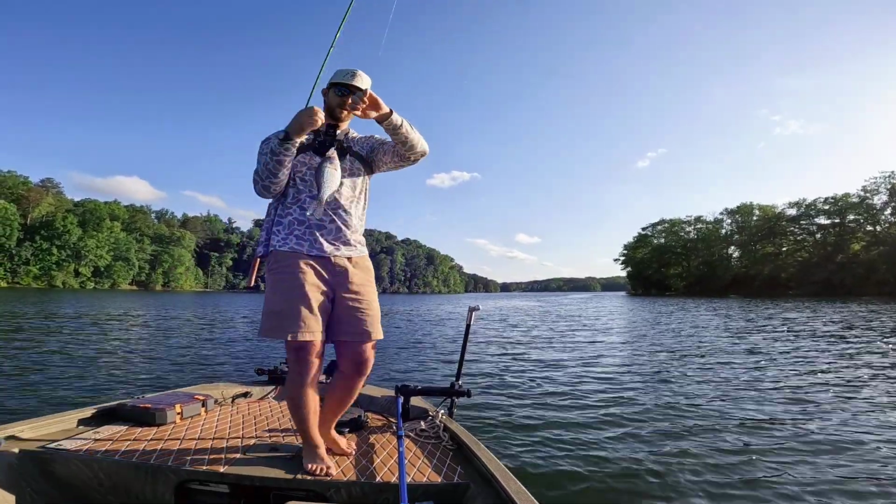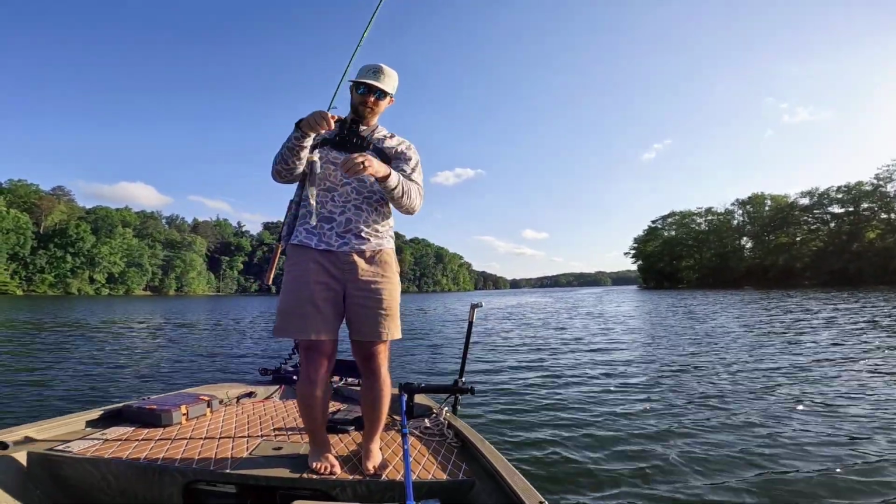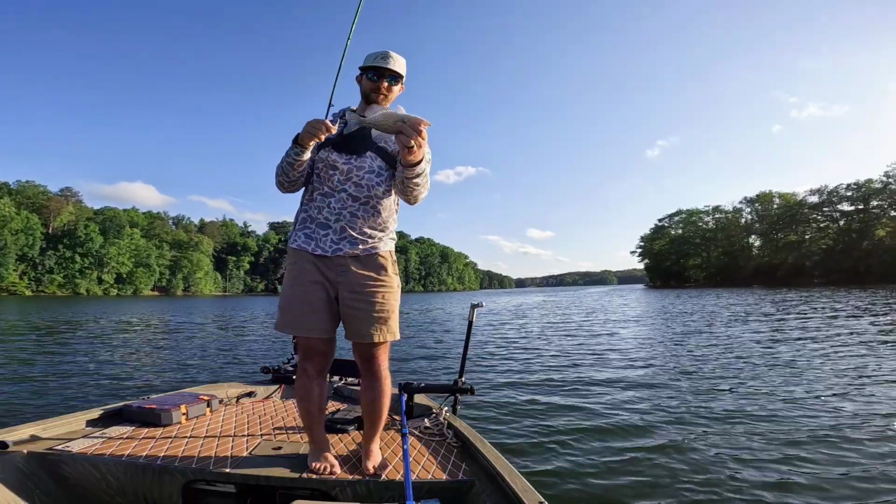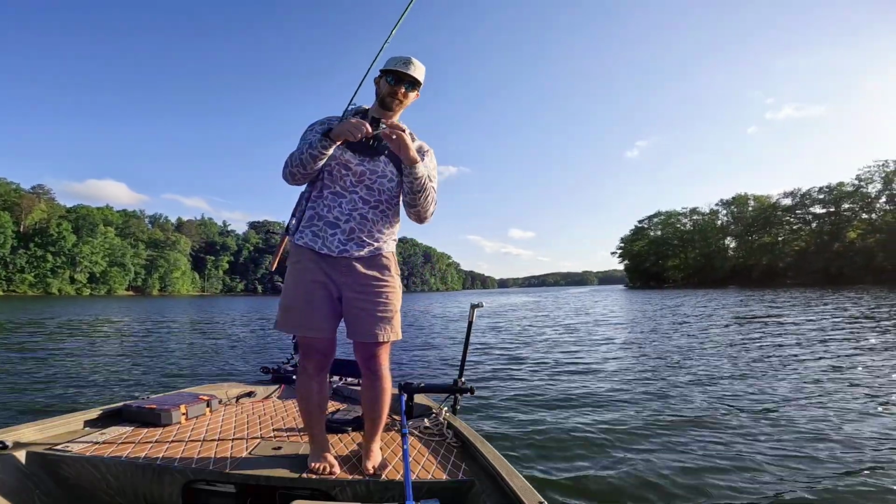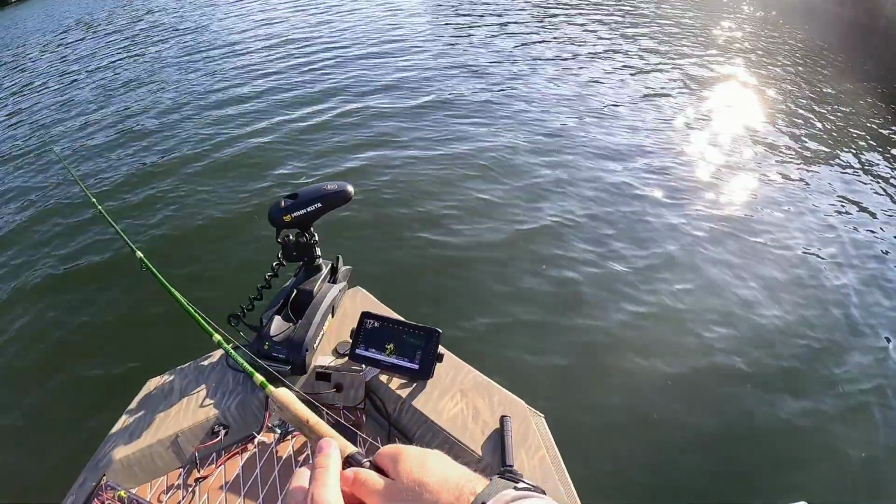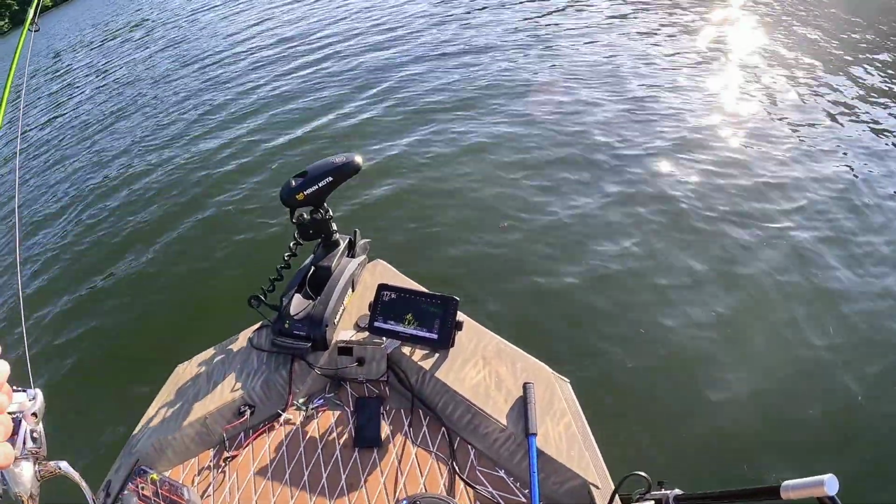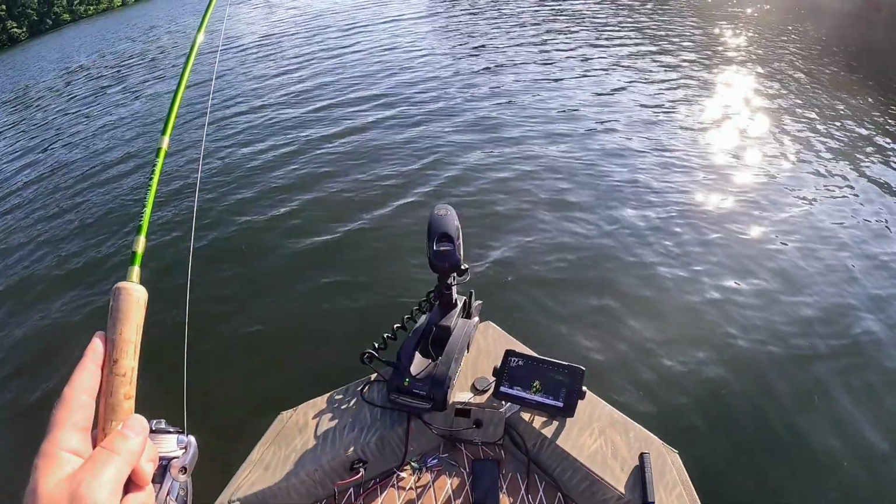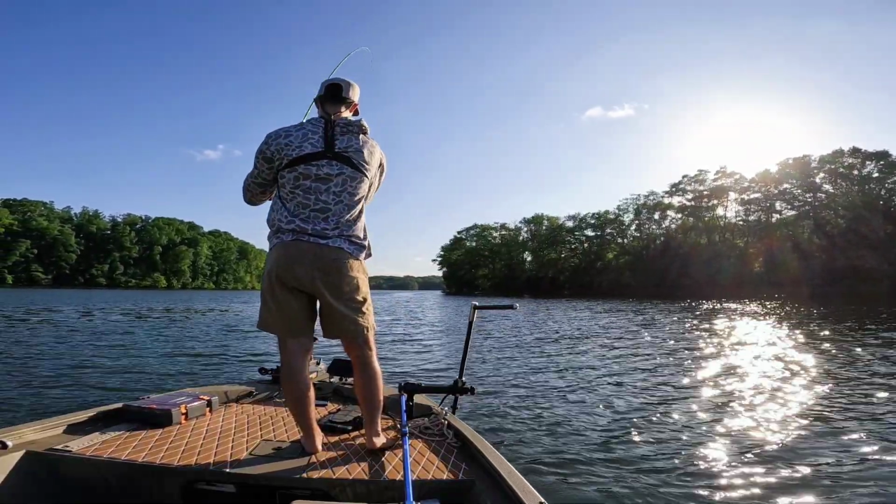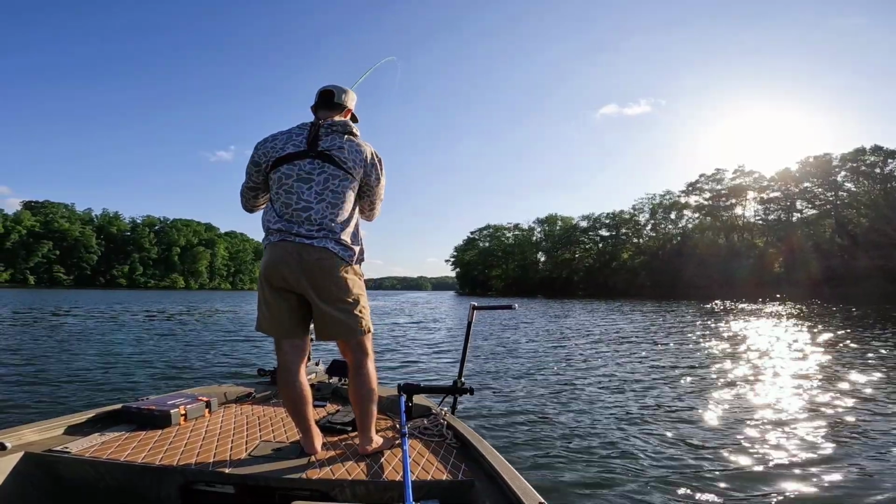Oh, took about 35 casts, and I see fish everywhere. I don't know why it's so hard to get them to eat, and they're not even that big. See if I can get another one. That feels like a better one.